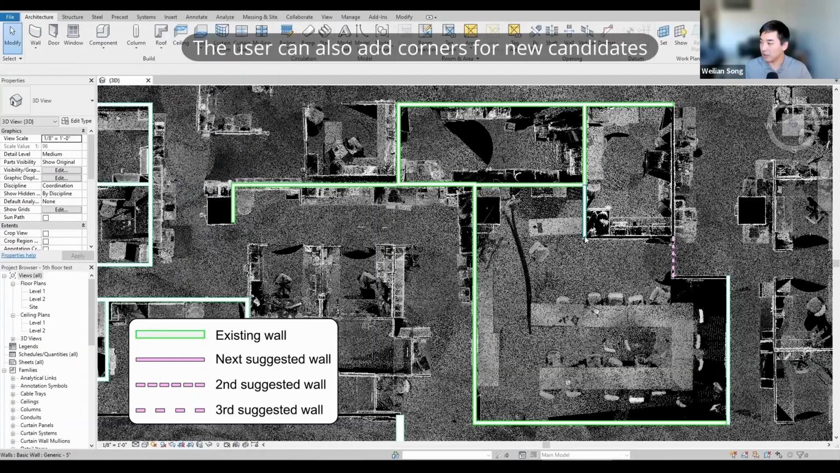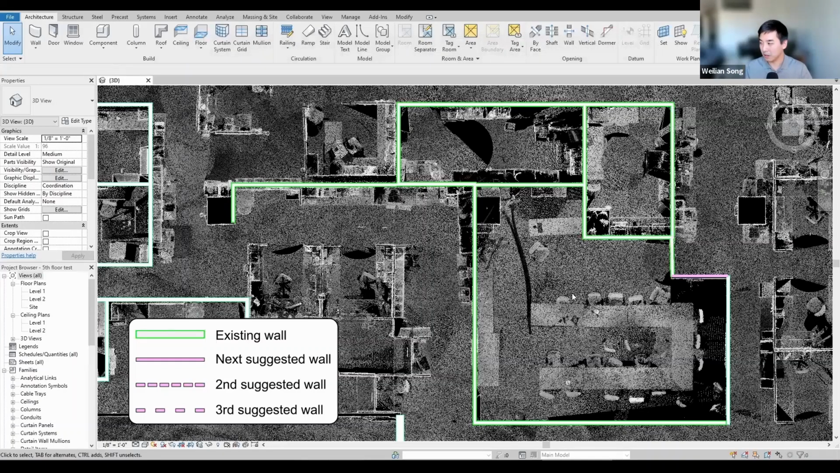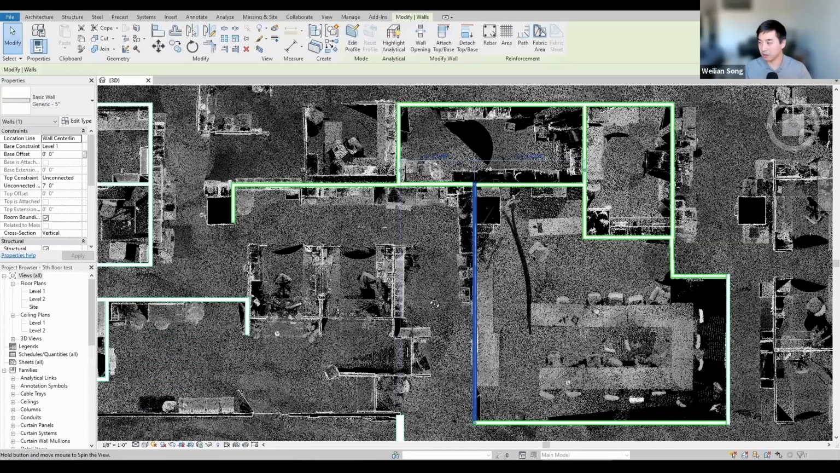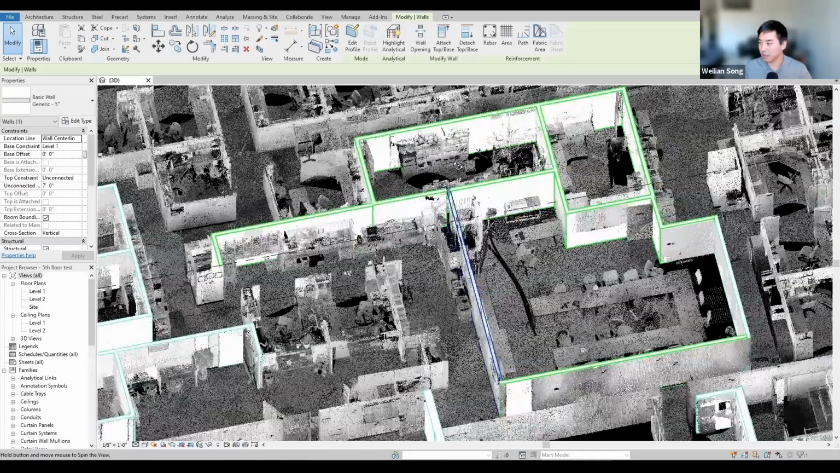And I'll touch on this a little bit more later, but our system accepts new corners. This is not native Revit geometry, but the user can add corners, saying, okay, there are a couple new corners here, I would like to add a wall between these two. And with new corners, it also adds more wall suggestions. So these are the few different modes that our software supports.